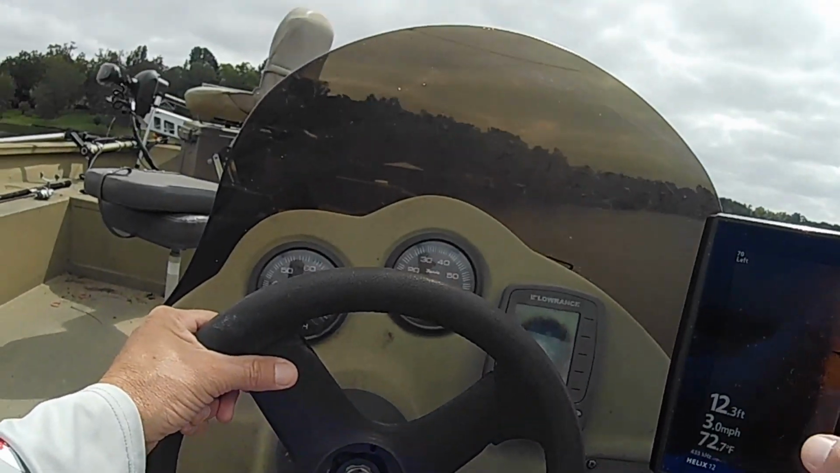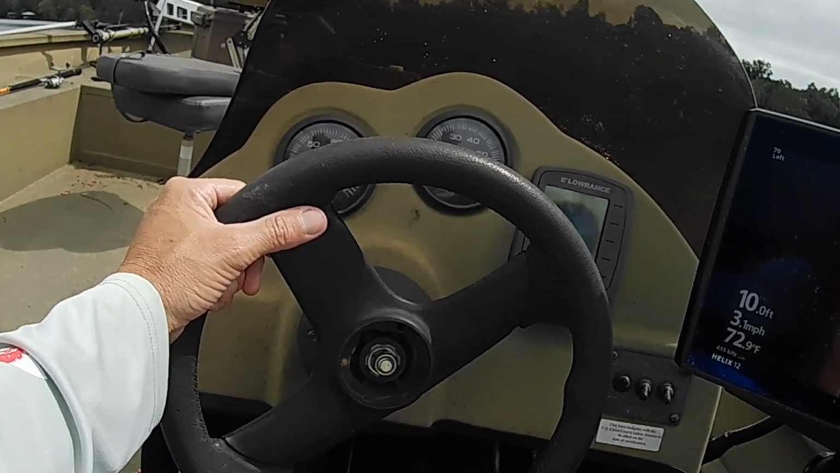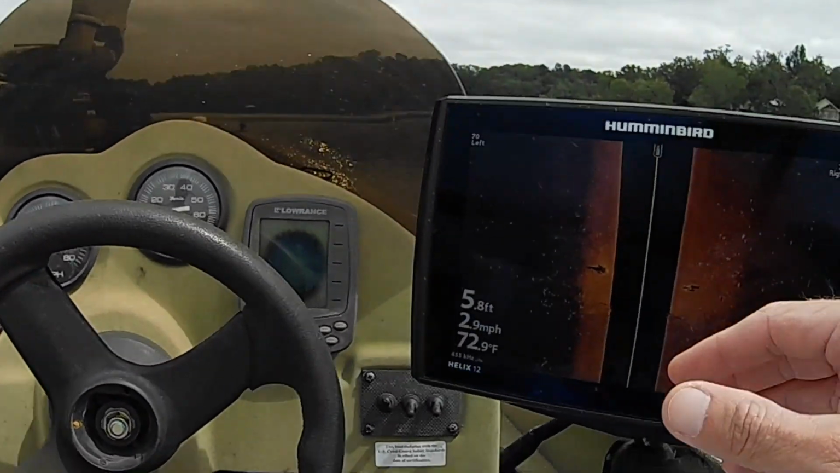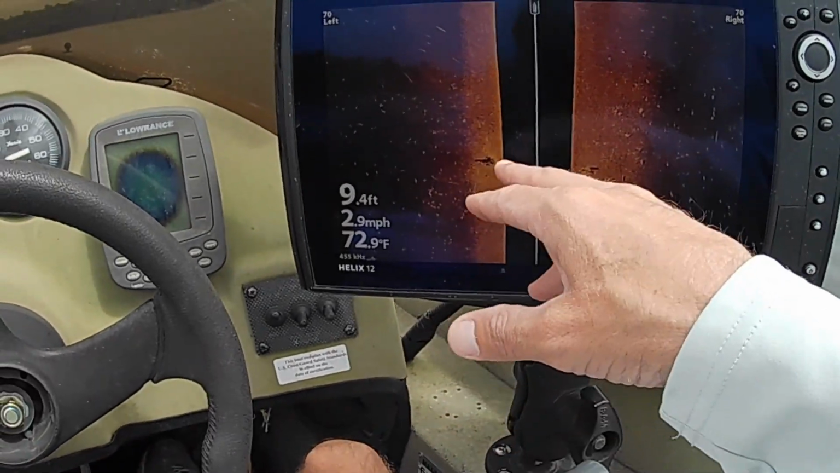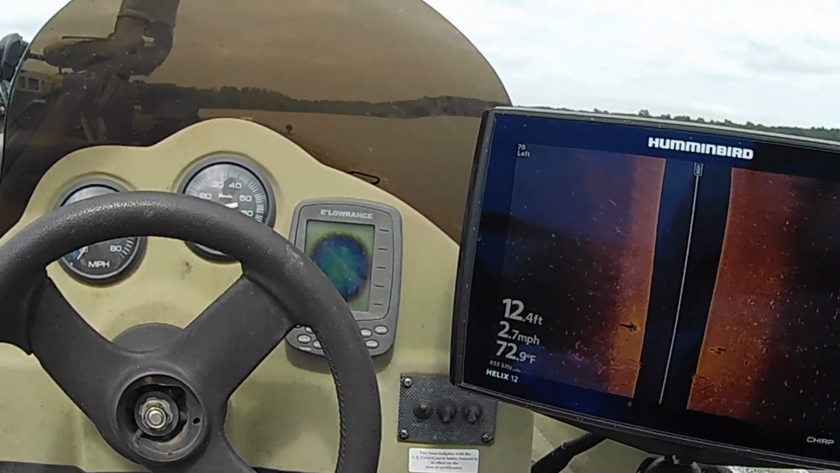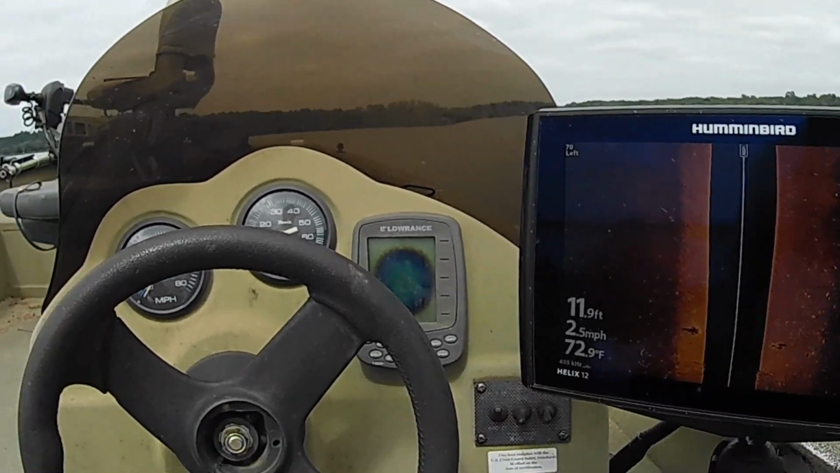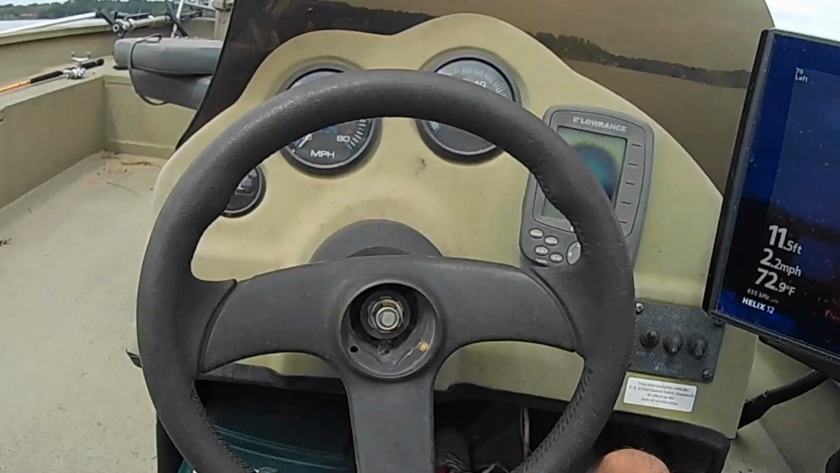You know, I see a little stuff like that, and we're in a big flat. There's a hard spot right there. You can tell it gets a lot brighter on the camera. The bottom's harder, and there's some cover down there. We're gonna drop a jig in there and see what happens. First, we're gonna look at it with a live scope. If there ain't a fish down there, we ain't staying.